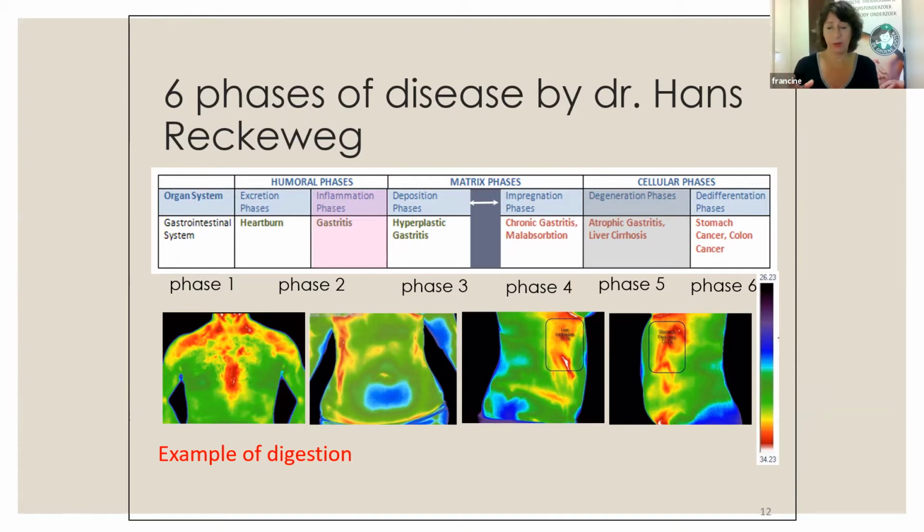Mammography, if we're looking at mammography, it can only see something with the X-ray when tissue changes have already occurred. So they're really looking for a lump that's already there. That's why mammography is never preventative, because they can't see anything else. They can't see an inflammation. So if you look at the 6 phases of disease, mammography, it's in phase 4.